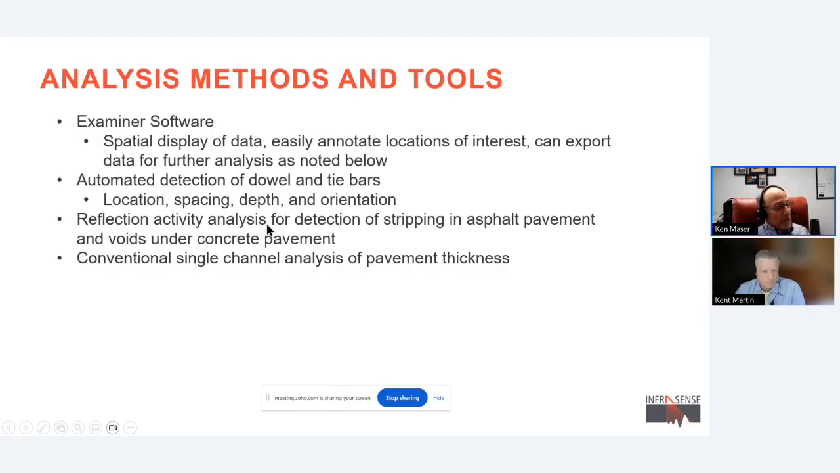And I'll talk about that as one of the applications. We've also implemented what's called a reflection and activity analysis that enables the detection of stripping in asphalt pavement and voids under concrete pavement. And we still have the ability to do conventional single channel data if we want to do pavement thickness and we're only interested in getting the thickness along a particular wheel path. We can always analyze a single channel. So the conventional single or dual channel options are always there.